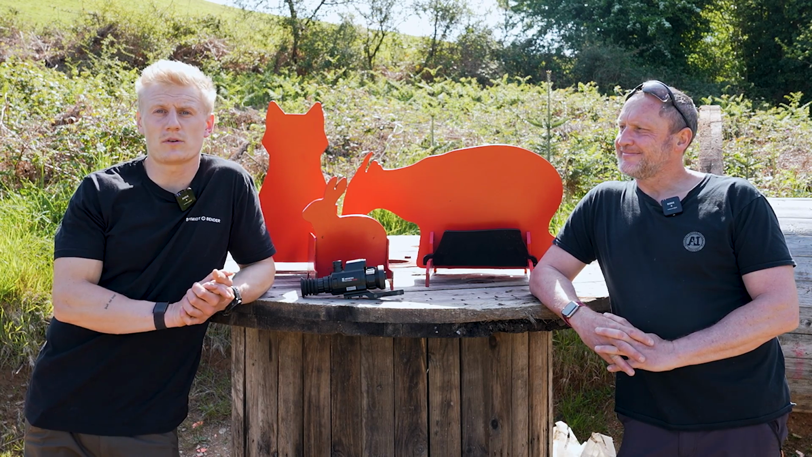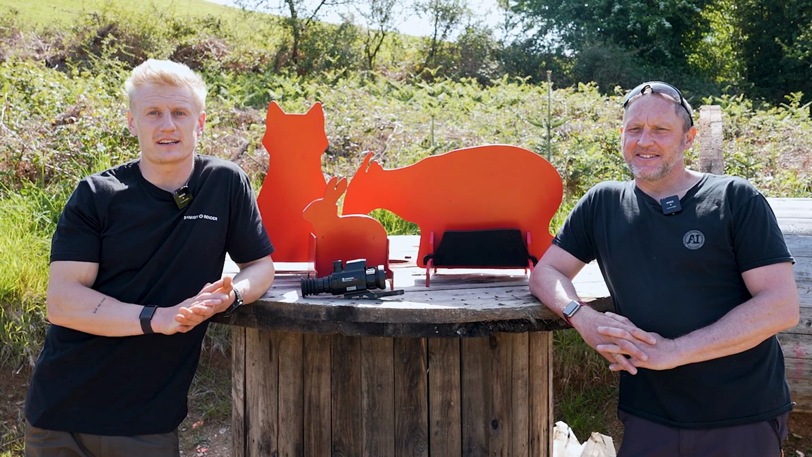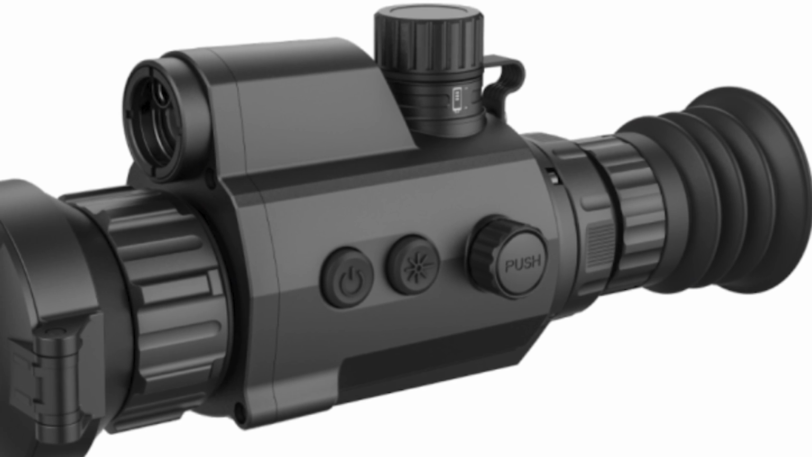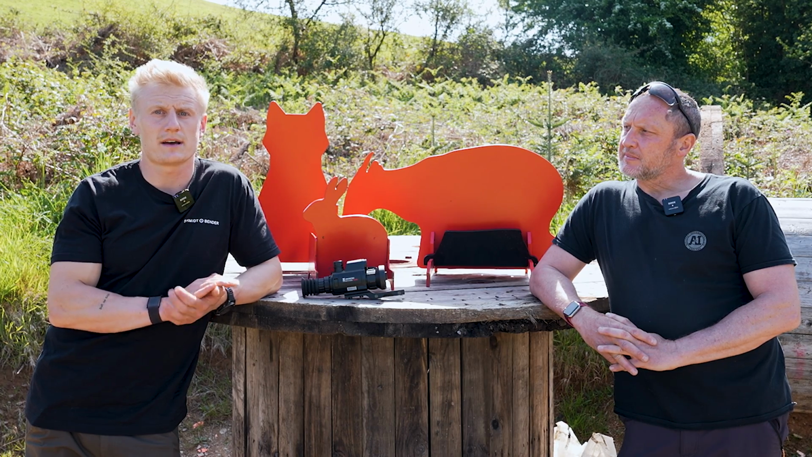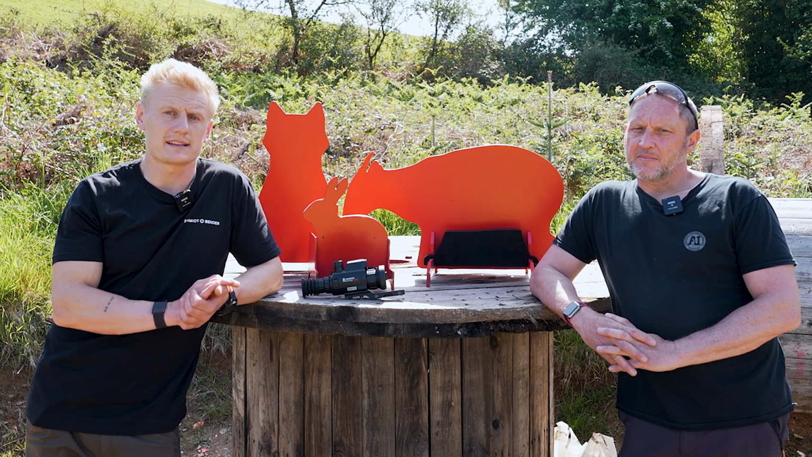So today we've picked the worst day to go and test a thermal rifle scope. It's about 20 degrees, bright sunshine, but we're going to be testing the brand new Panther 2.0 PQ50L. This is one of the latest thermal rifle scopes from HIKMICRO. It comes with a laser rangefinder, the 640 sensor, and the latest sub 20 NETD.